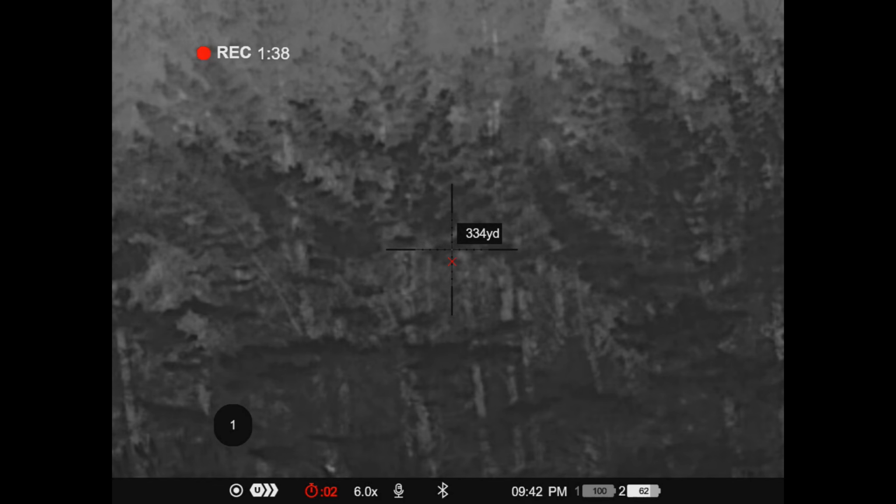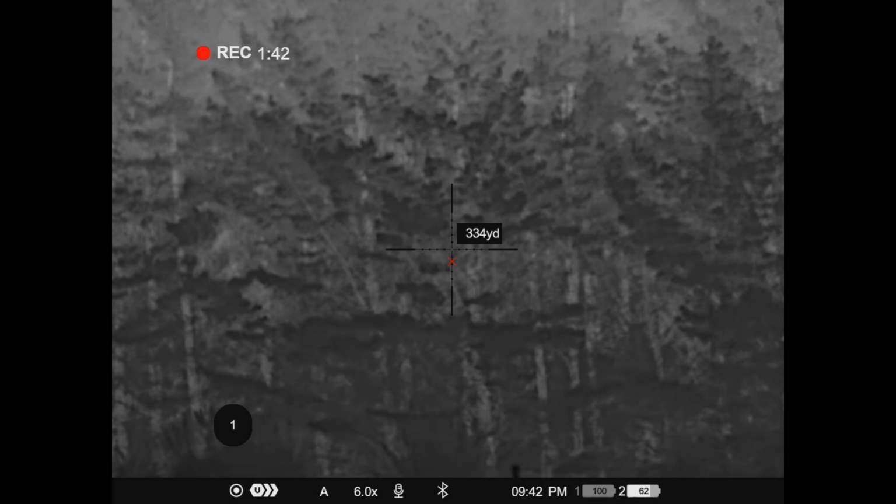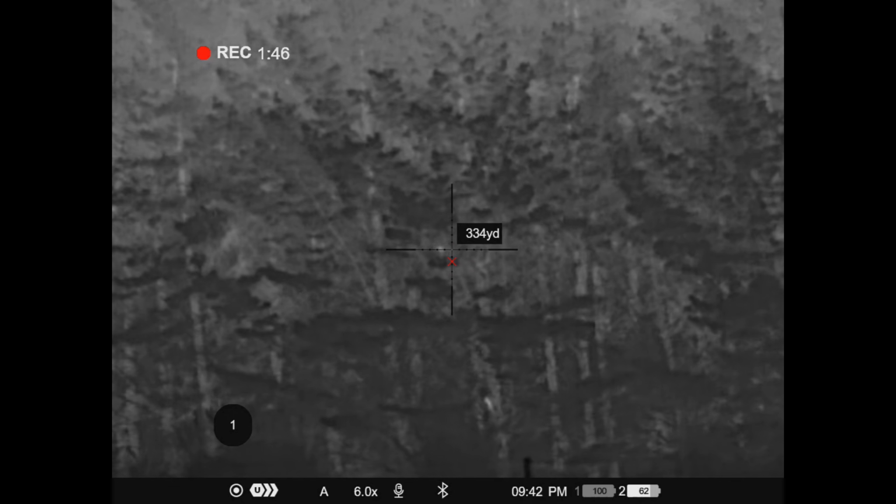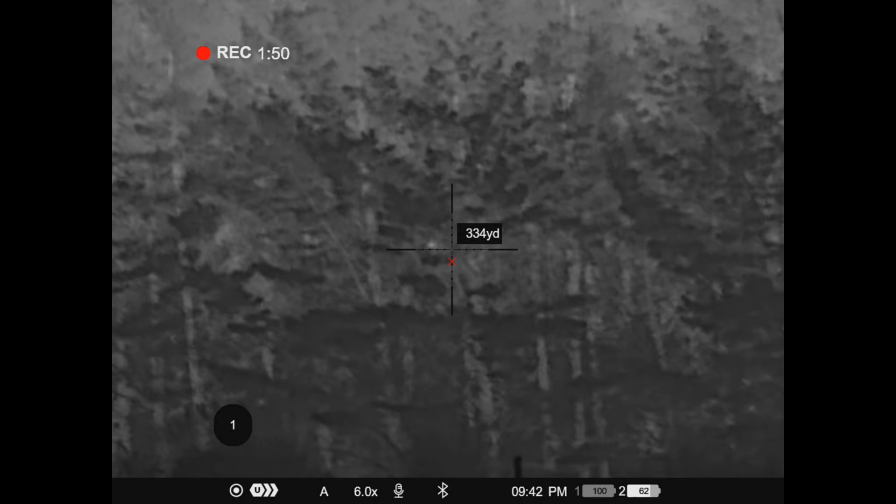Right. Yeah, it's coming down. No, it's still up there. Here it comes. See where the possum's running up the tree? It's just there.